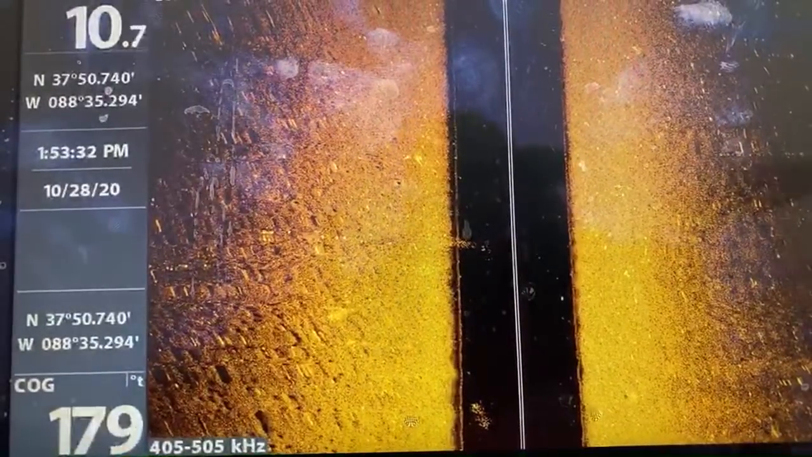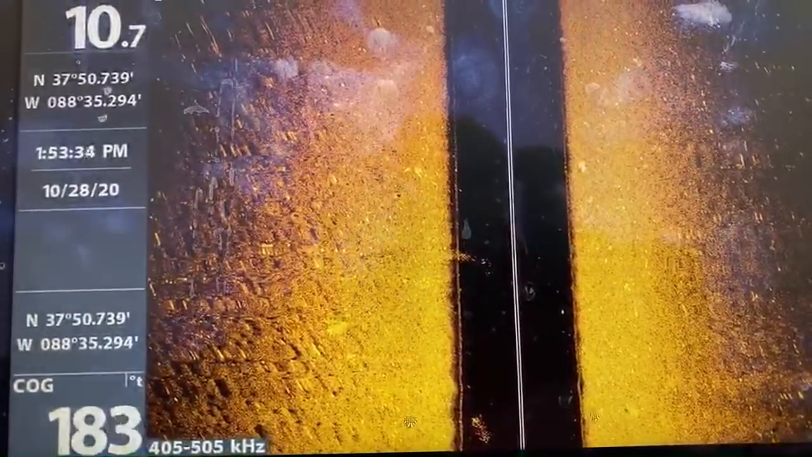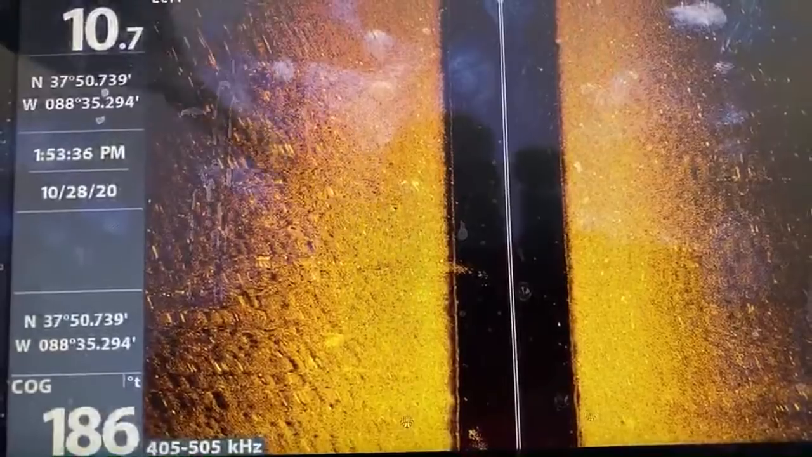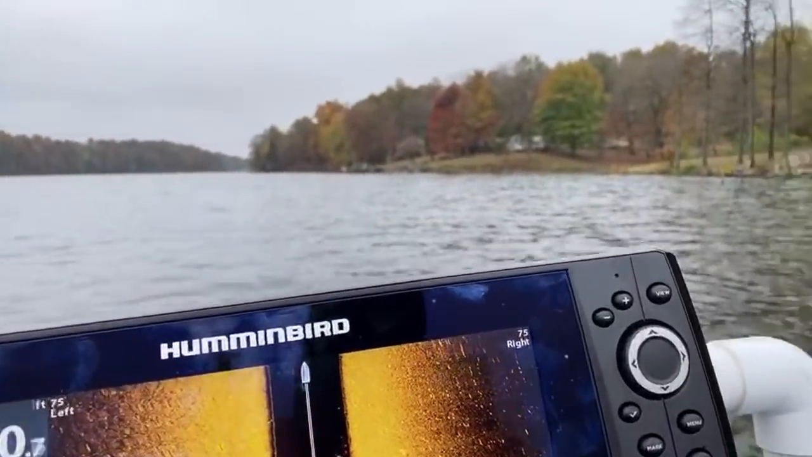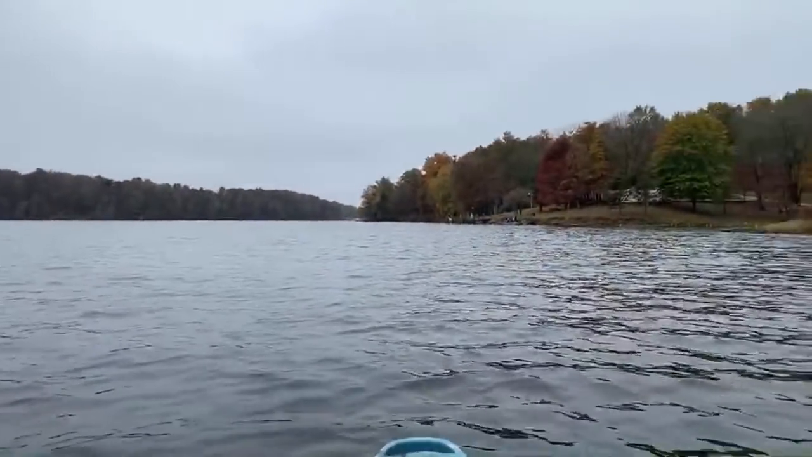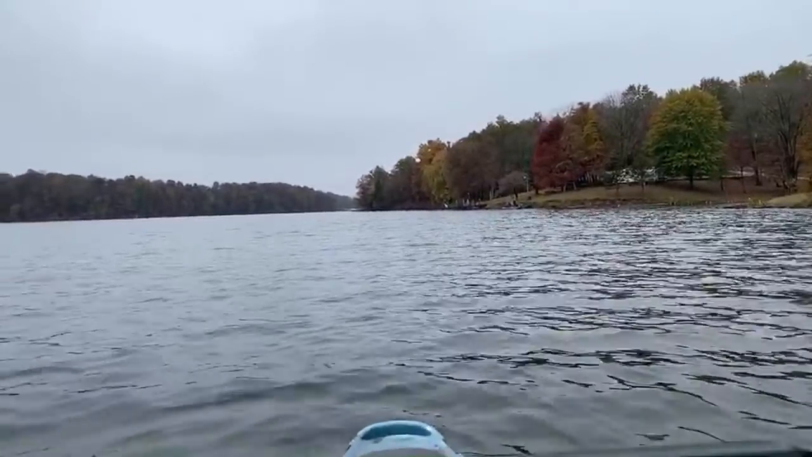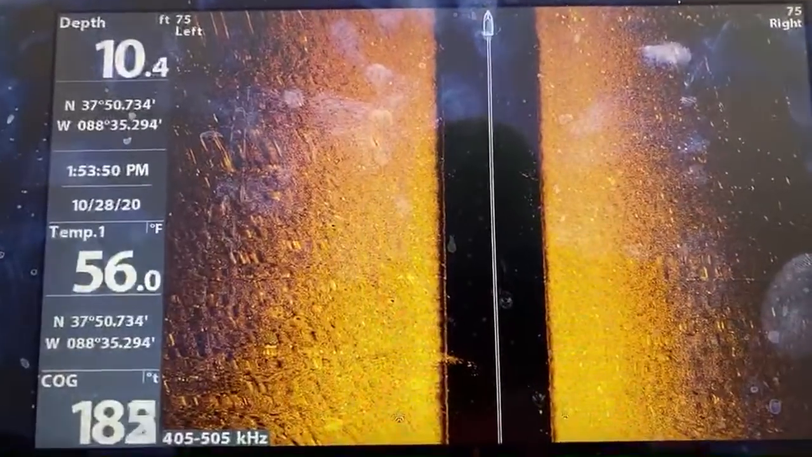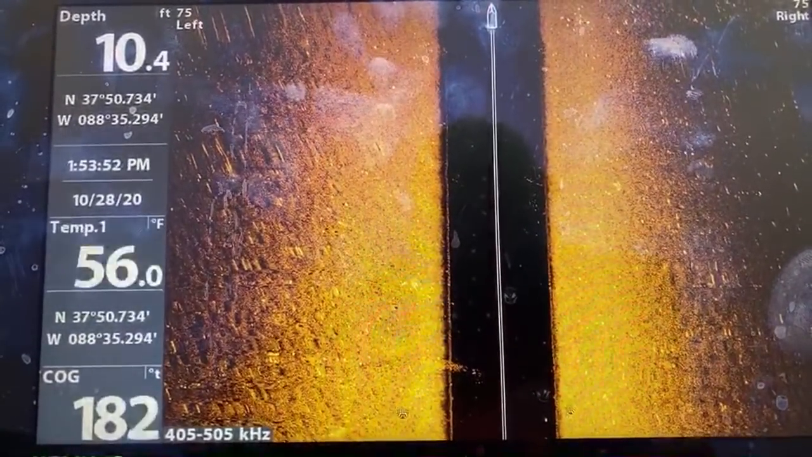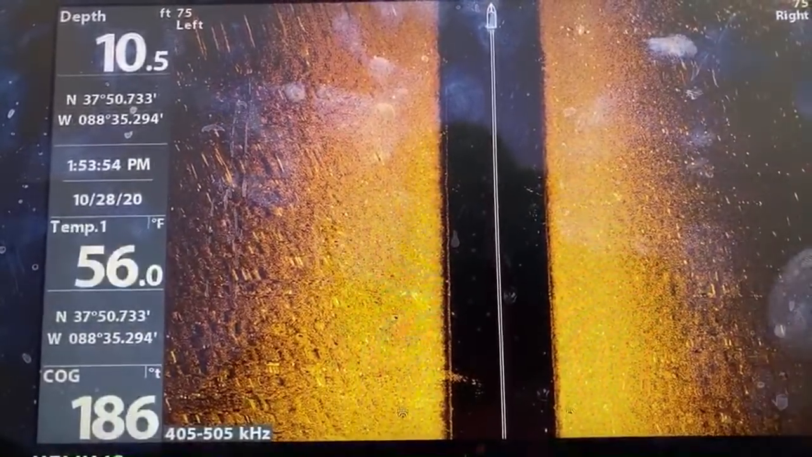I'm still looking at the graph while doing this, so this is pretty easy now. Got a little bit of a better setup. So here's a fisherman. We're going to skip by them if you can see him. I don't know if it's actually focusing, but there is the fisherman. So we're gonna give them their space.